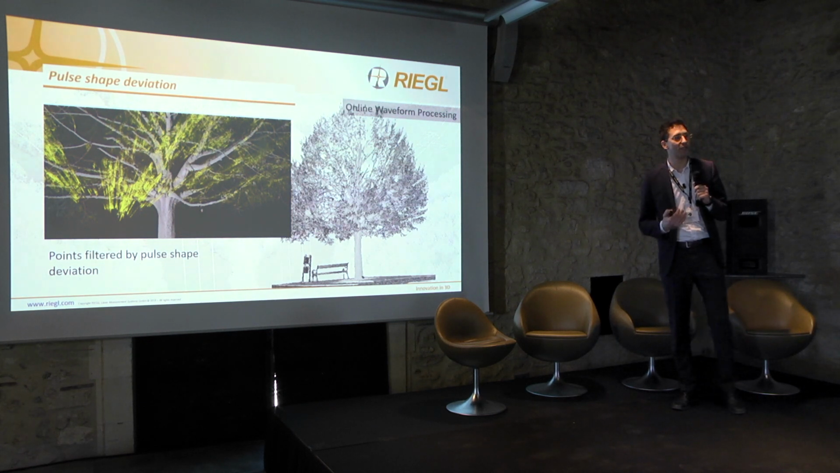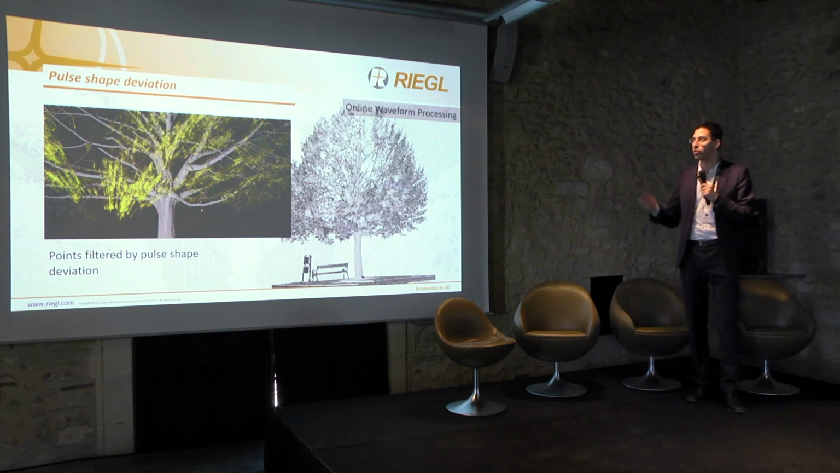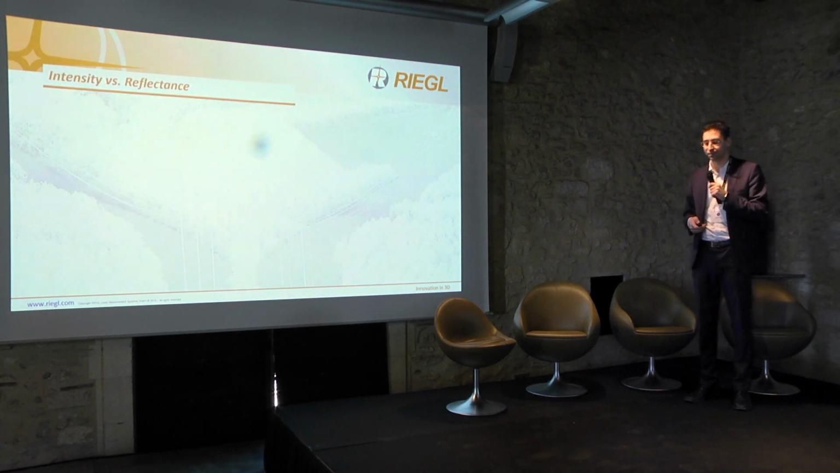There's no specific unit, it's a value between 0 and 65,000. If it's very close to 0, very close to 1, it's a very good target. If it's higher than that, around 10 to 15, it's a very bad target, which could be filtered. So at the end, you get a very clean point cloud out of that.